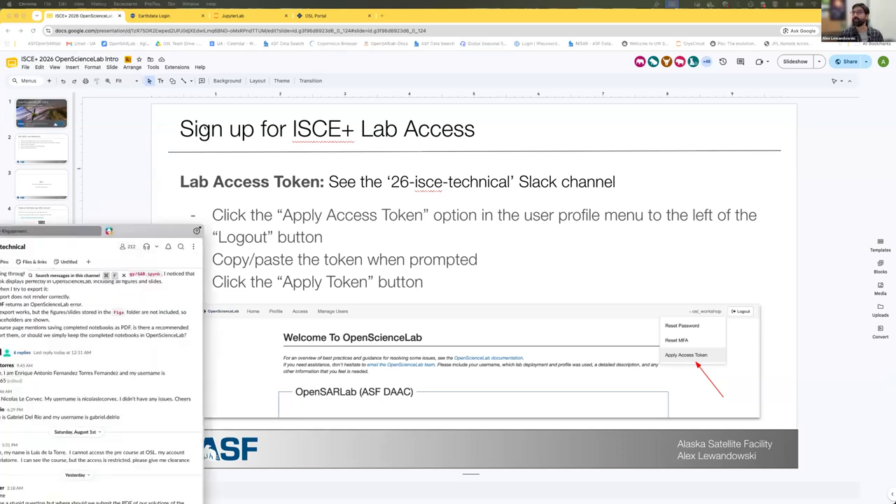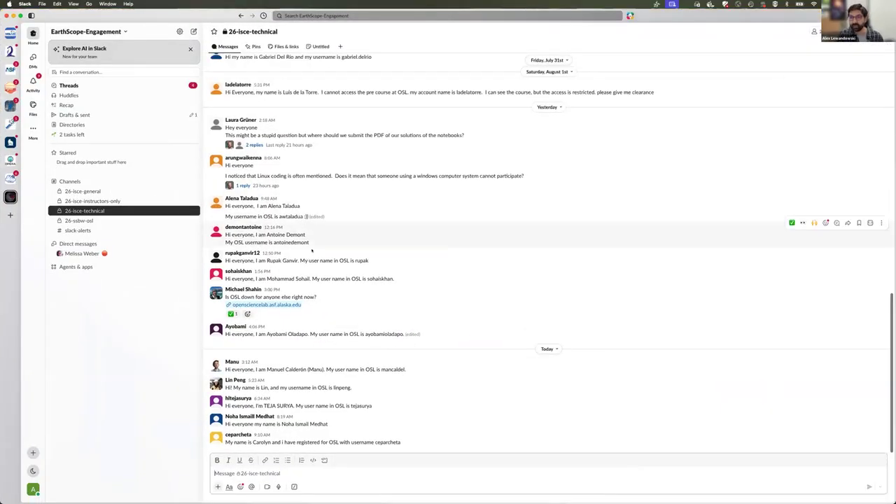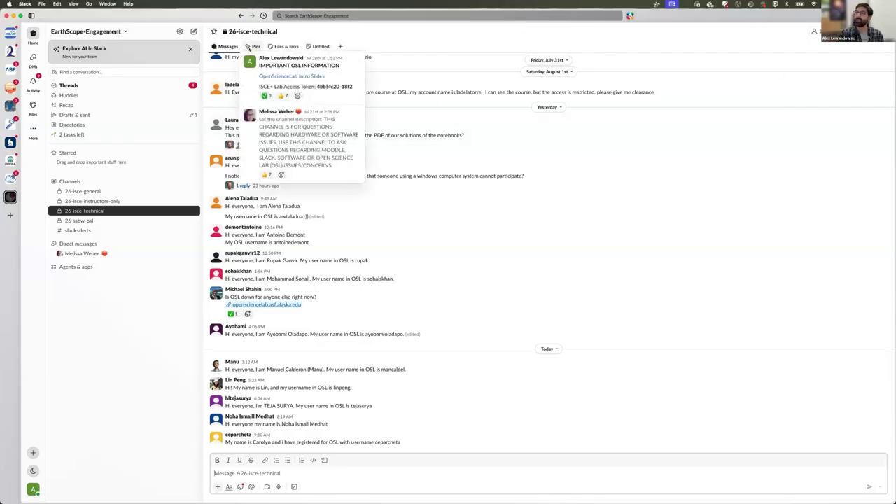So the token is available on the class Slack channel. And hopefully, are you seeing my Slack screen? Okay, great. If you come to the 26 ICE technical channel, and then you head to the top and you look at the pinned messages, there's this little pin icon.